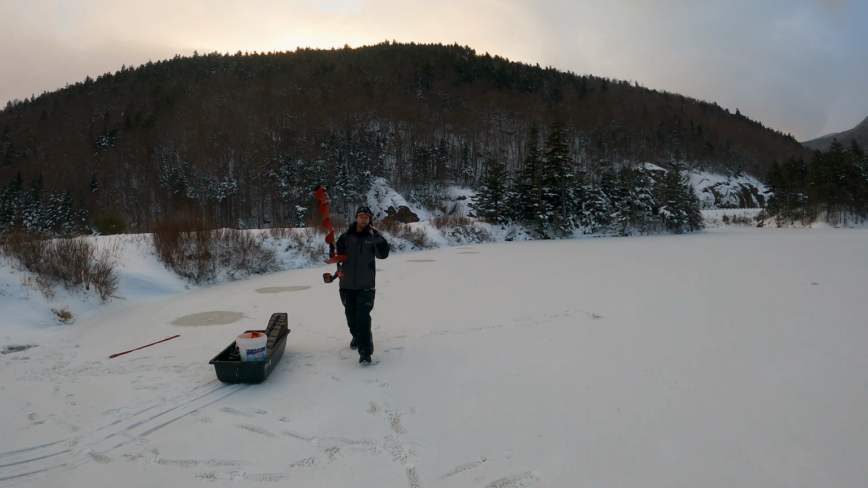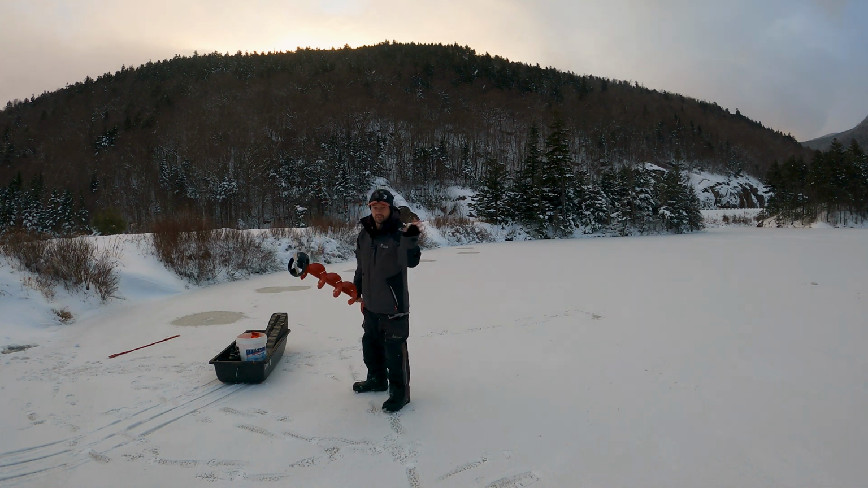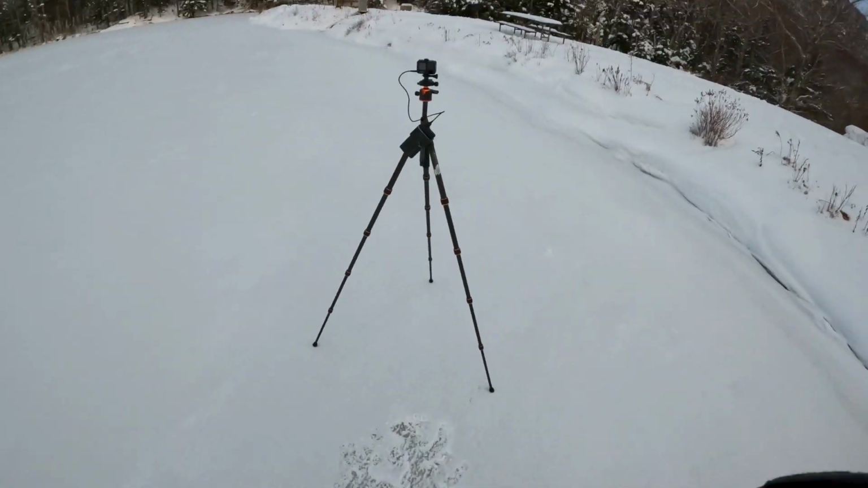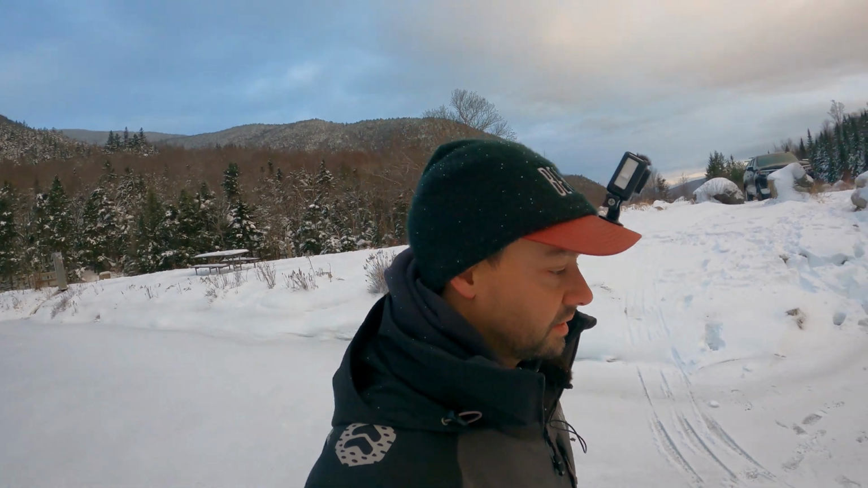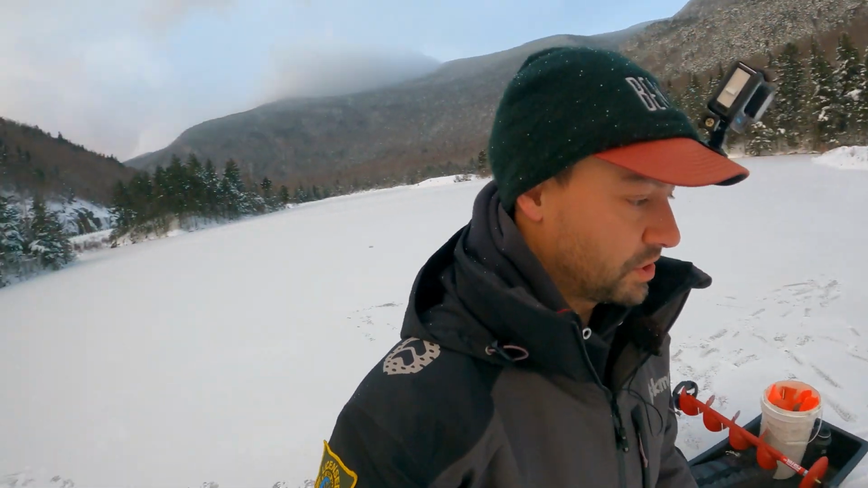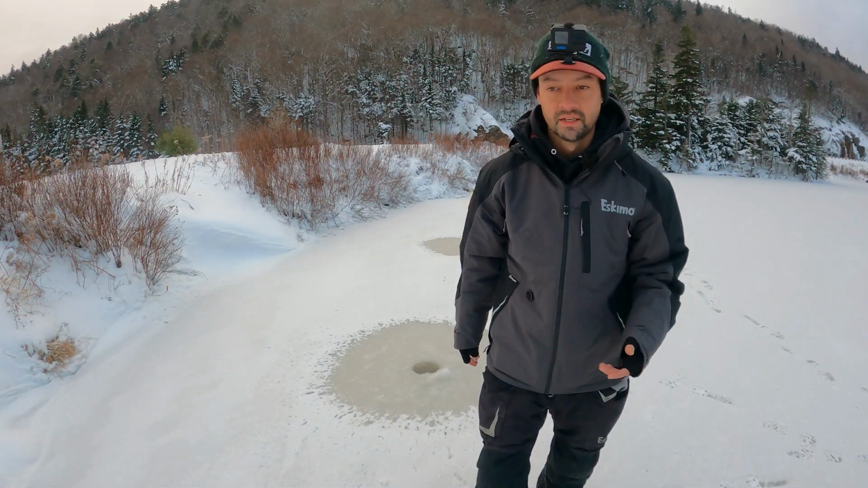When you're done with your auger, spin it up, get that water off, that way your bit won't freeze. And let me take you over here so you can kind of see what we're doing here. We are using basically the Automatic Fisherman Snapper, which I feel is a more rugged product than the jaw jacker, which is the reason I use it.